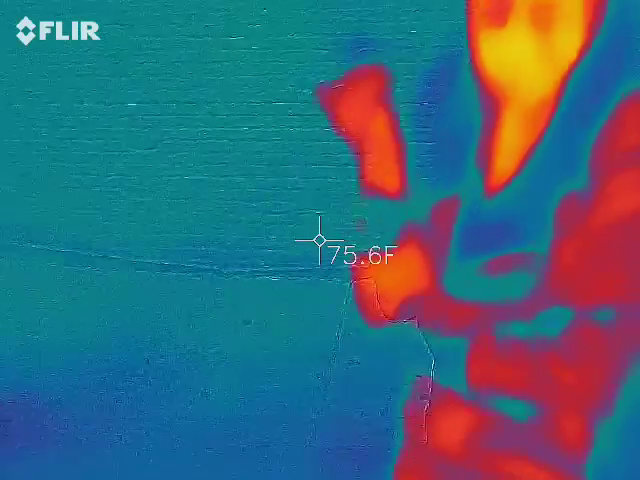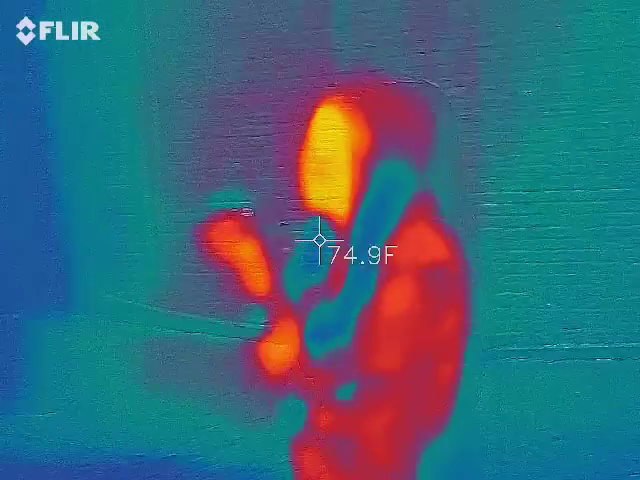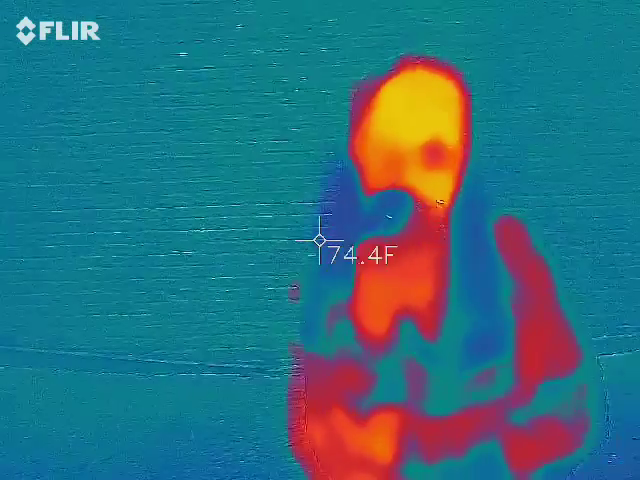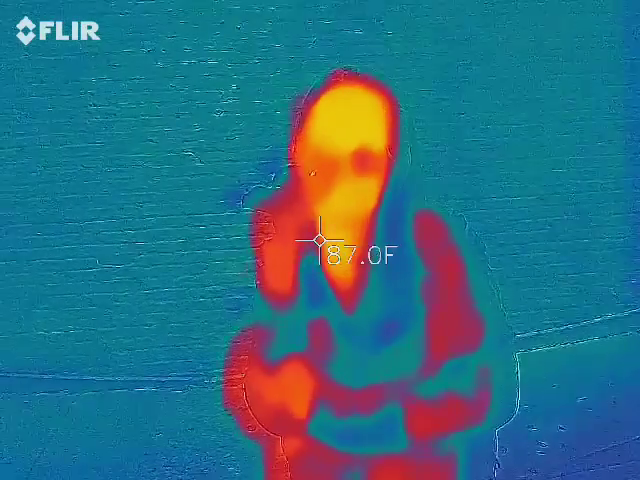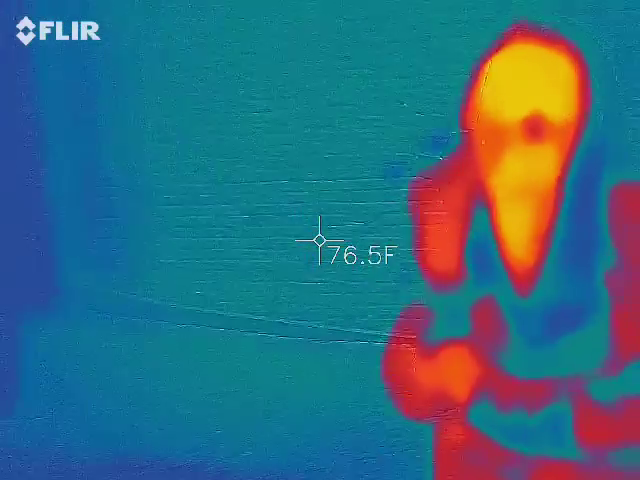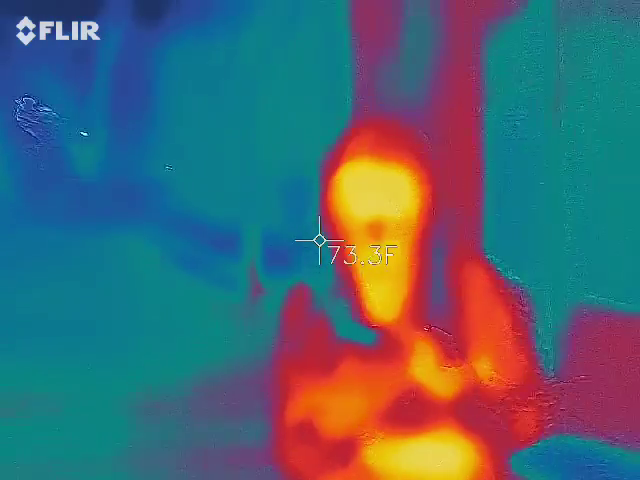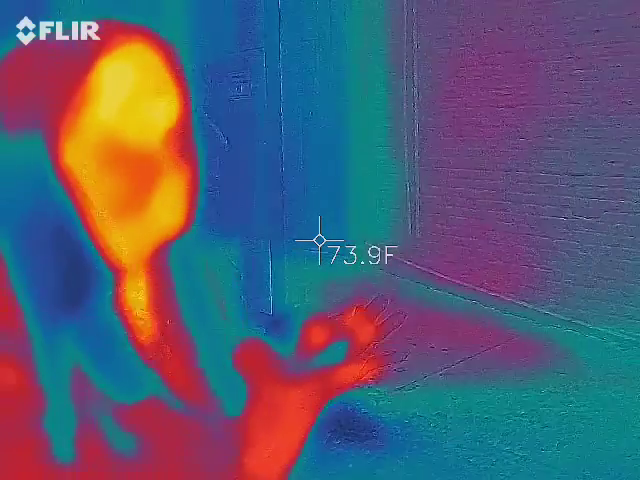I don't understand it. How many rooms are in the bar? Let's get what color the bar is.